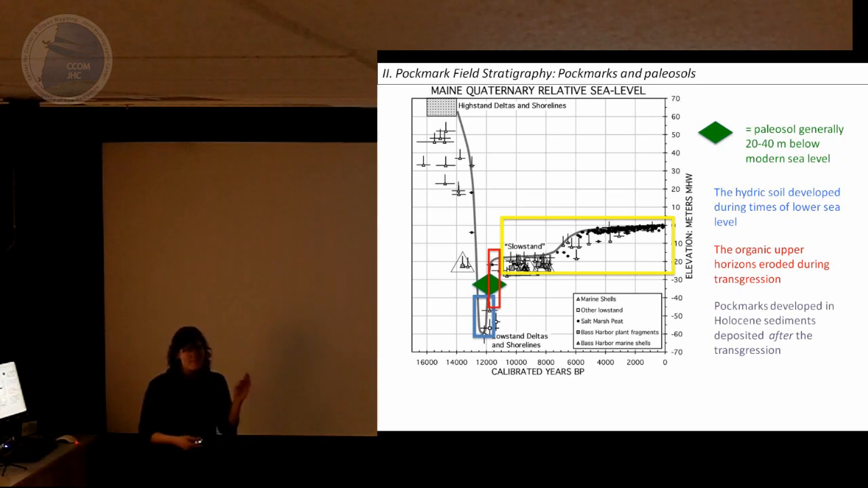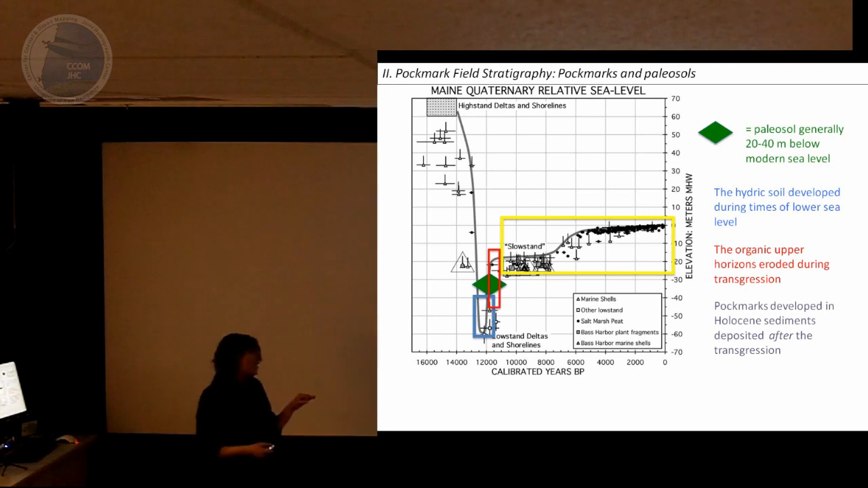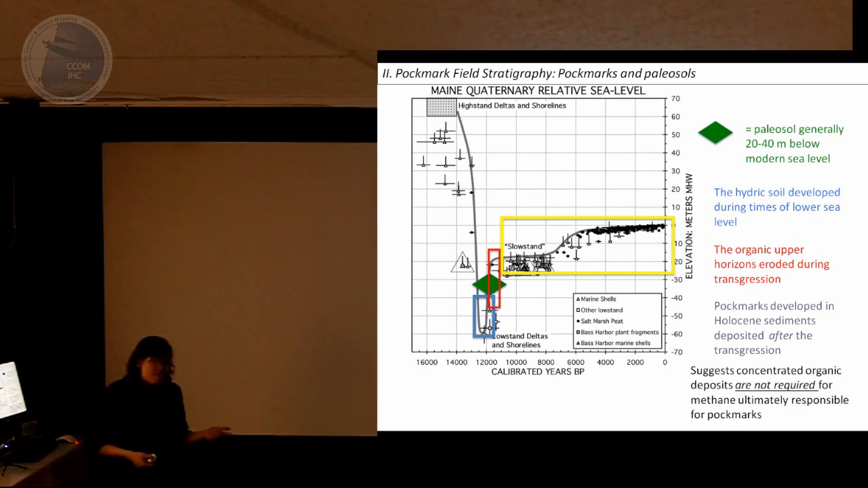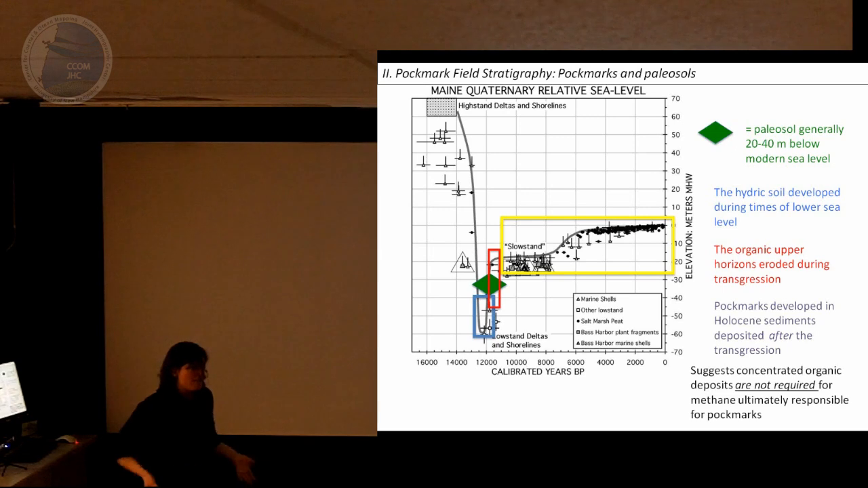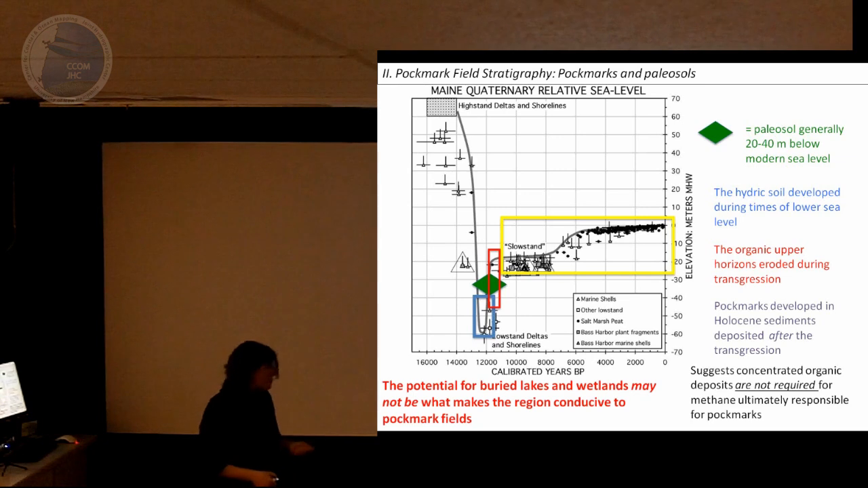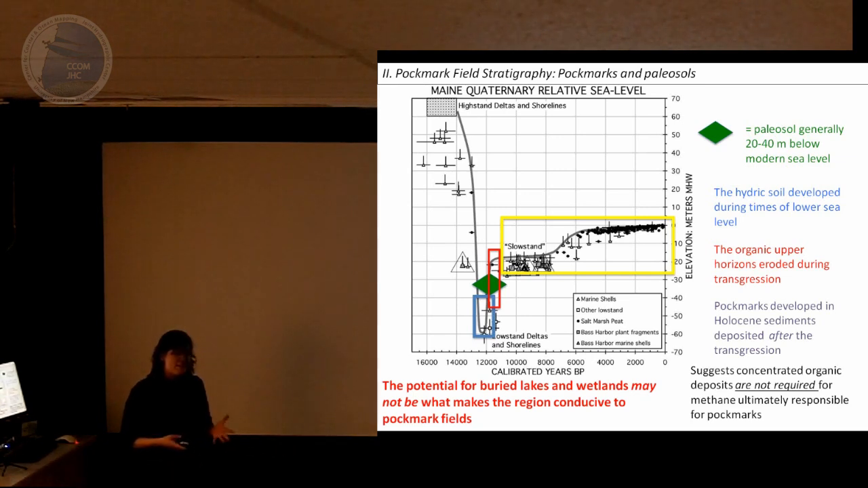So the pockmarks formed and developed in material that was not overlying a concentrated source of organic material, because those organic upper layers of the soil had already been eroded by the Holocene. So this suggests that you don't necessarily need a buried lake or a buried wetland to get the methane required. So, the potential for buried lakes and wetlands might not be what makes this region unique for nearshore pockmarks. It might be something else.